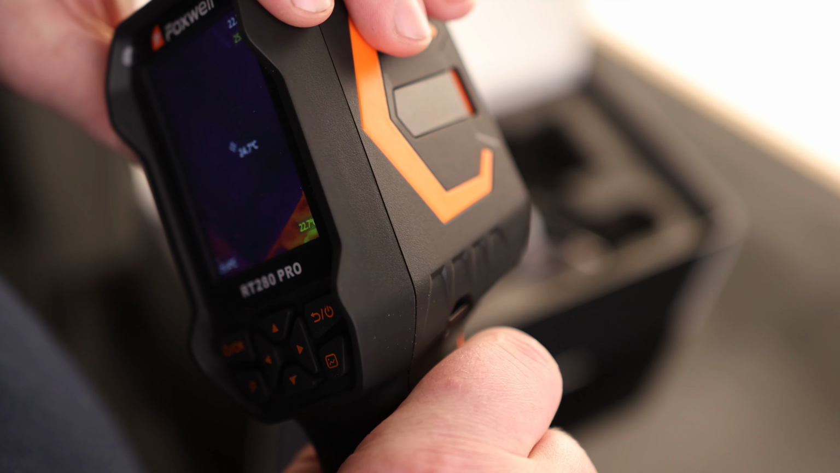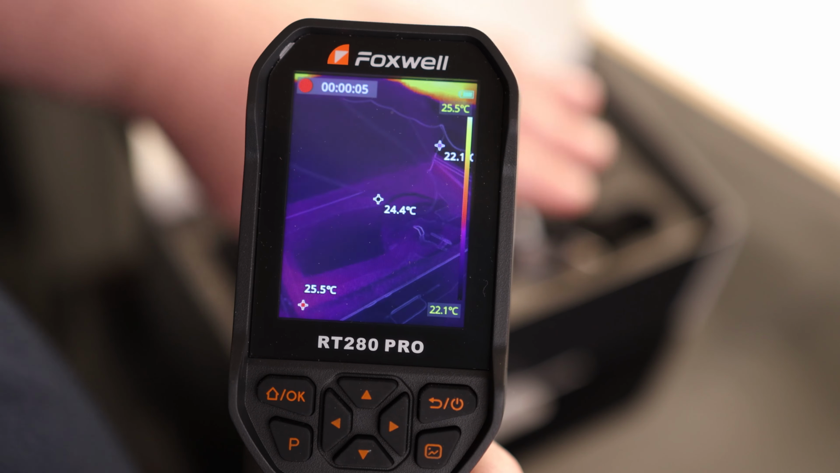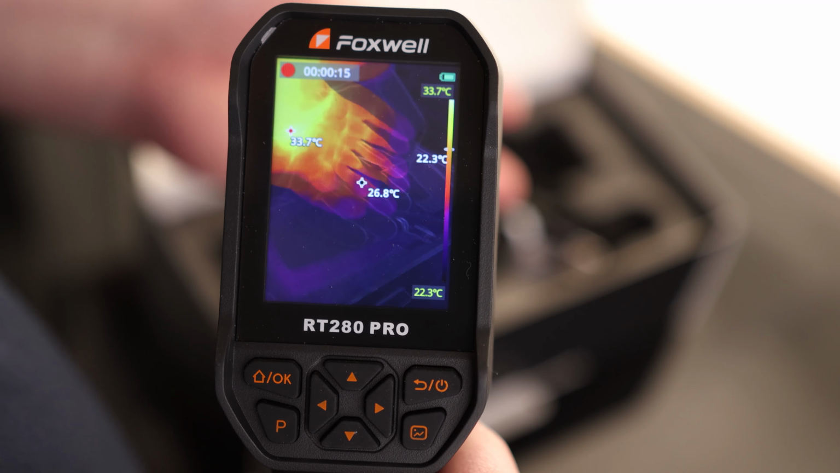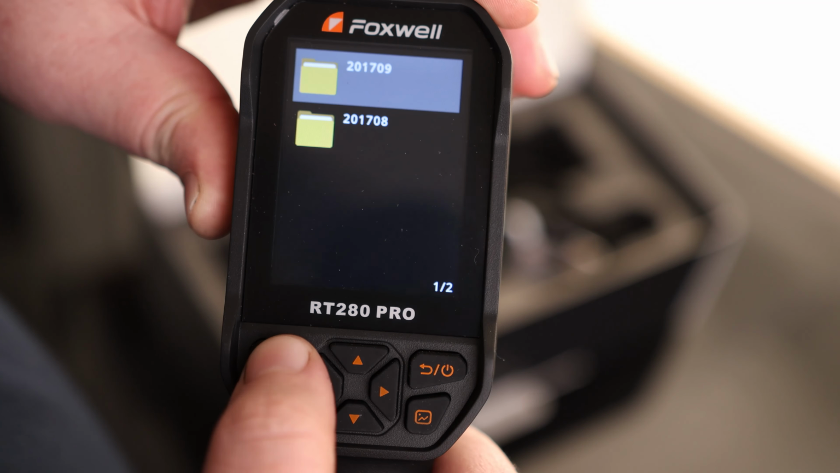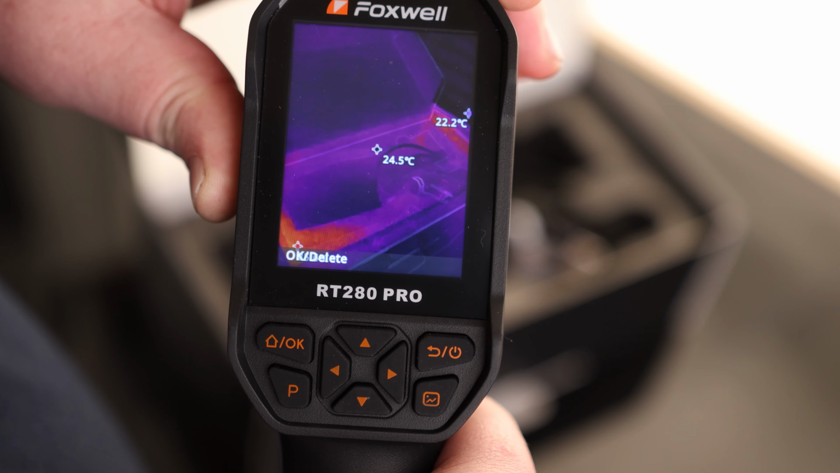We're going to press and hold the trigger, and there you can see that we are now recording video. So if we want to actually save motion, especially if we need to move this guy around, we can use that for that. And we can play that back there.